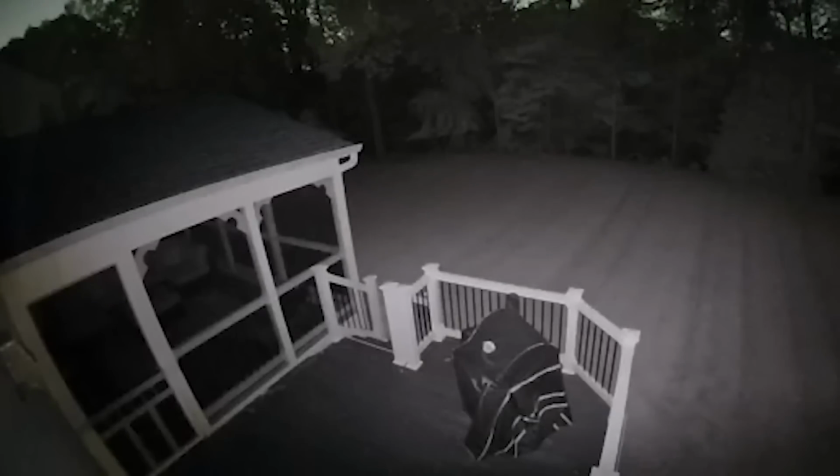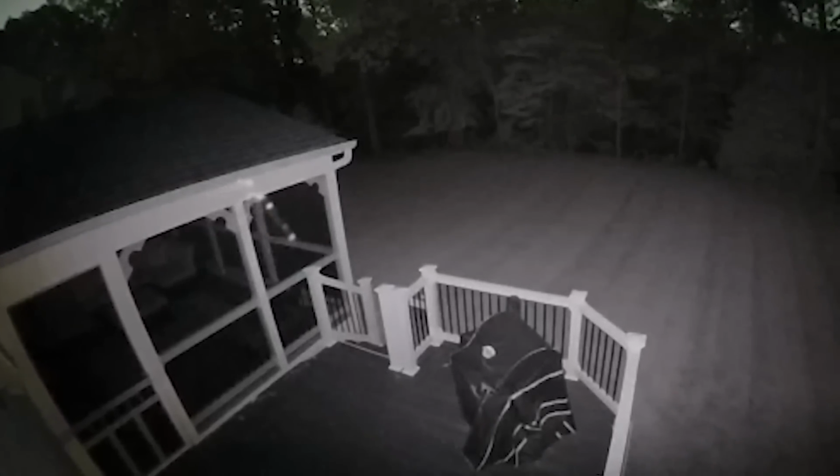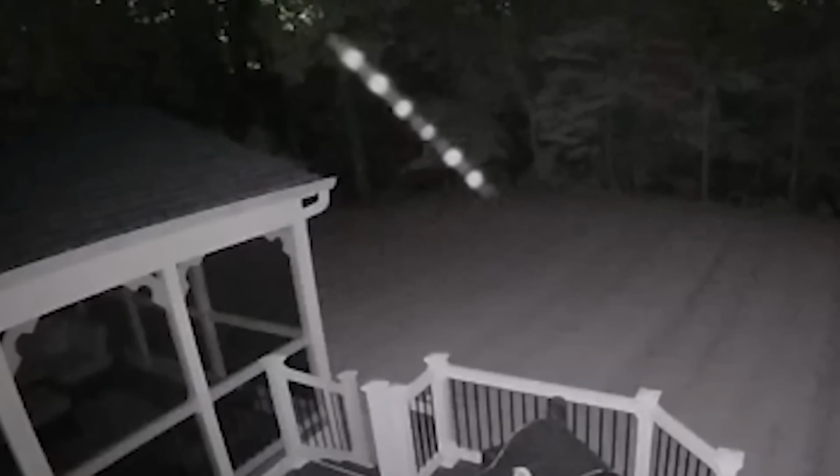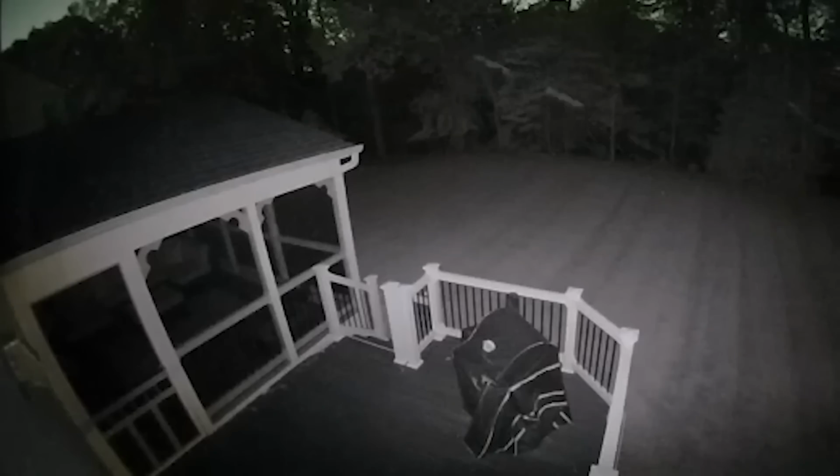Still on orbs, the home security system captured this row of bright orbs which are hovering in the backyard of the homeowner. Take a closer look at them. What do you think they are? If you watched the previous one, you already know what our thoughts are. The possibility of paranormal activity, and given the fact that there is more than one, it could be quite serious.